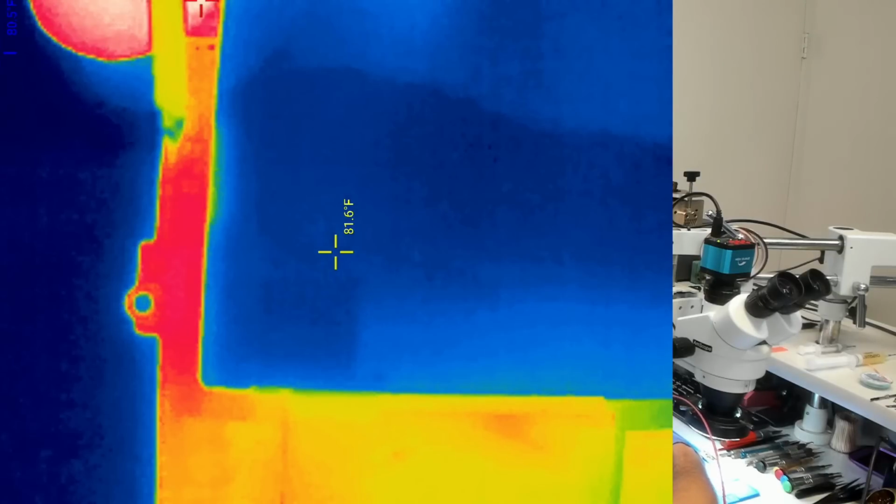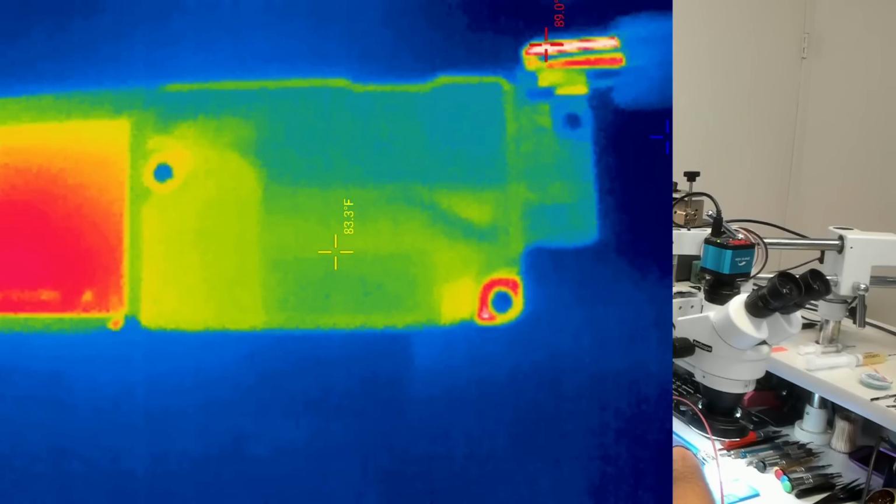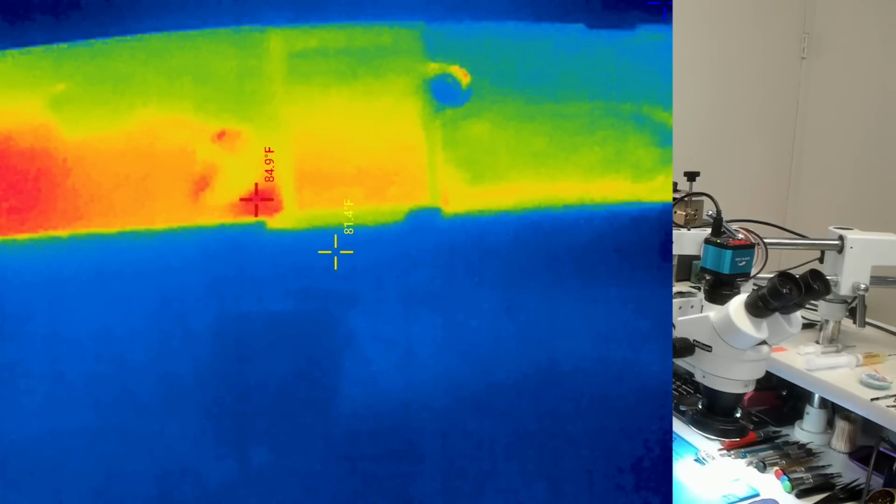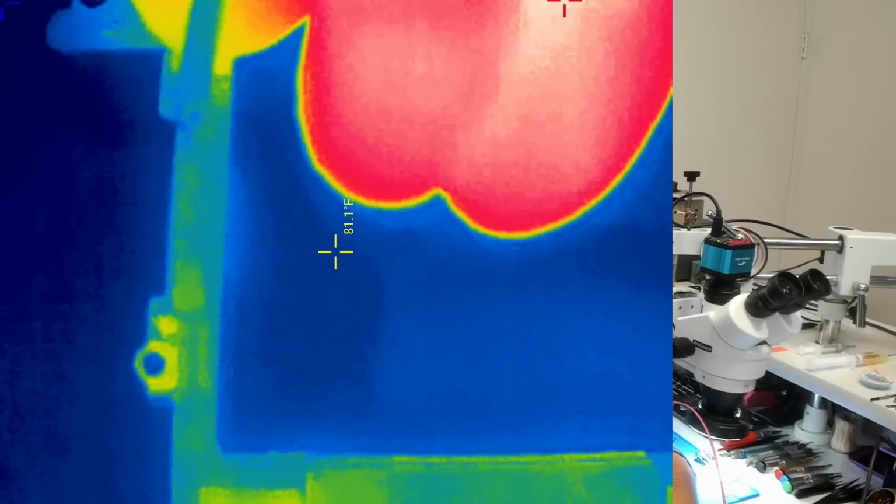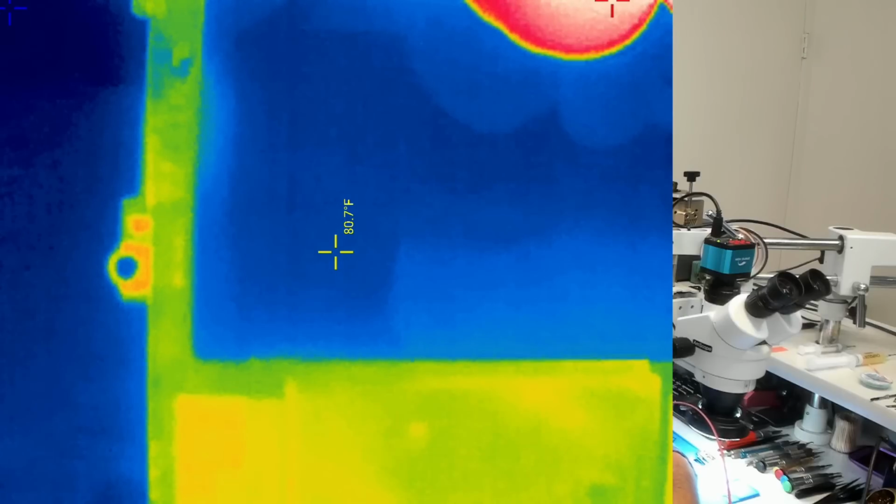Could it be one of the caps up here I'm actually touching? Okay, I'm going to move. I'm going to do the outside of these upper caps here and see if our location changes. And I'm going to watch this just a little bit closer and try to keep my hands out of it because my hands are warm.